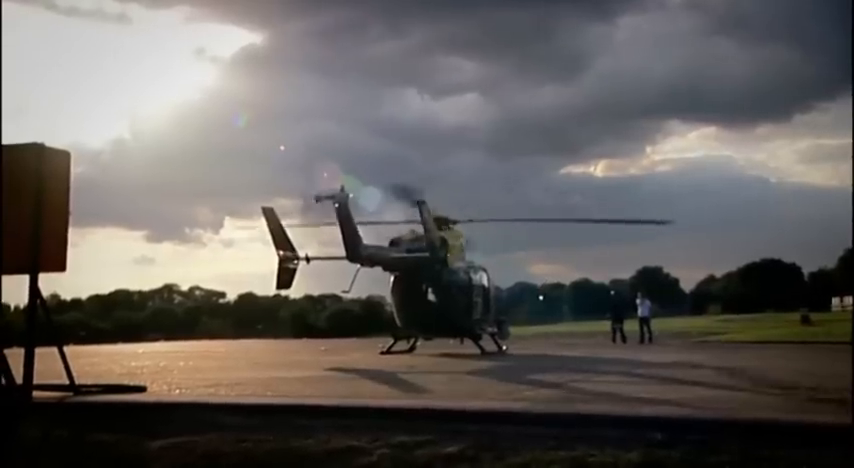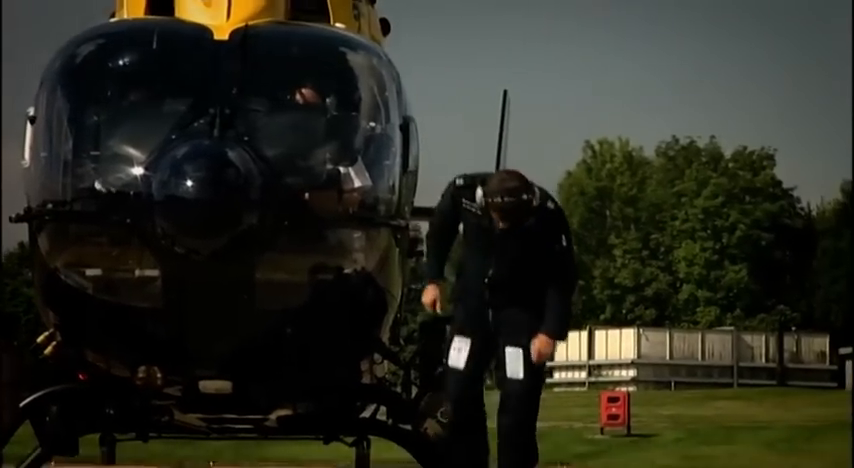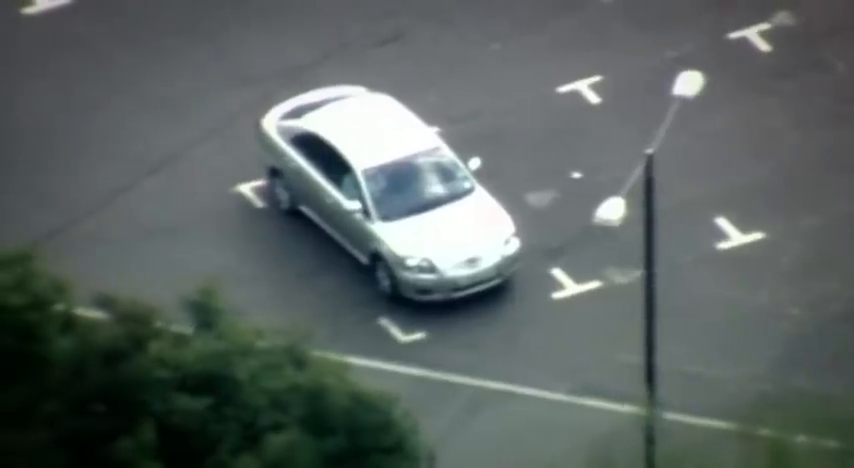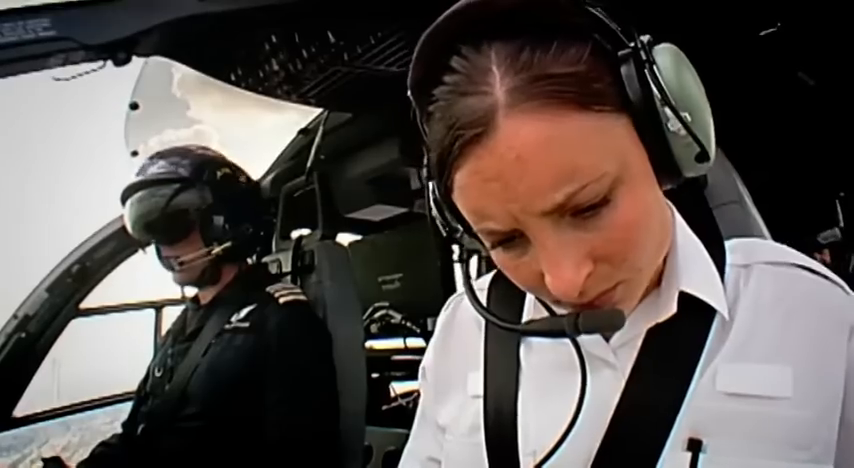Back at Lippett's Hill, PC Bearman is starting her flight test, and a first-time go at using the heli-telly. Okay, what I want you to do now is, using the button that's marked Vic, change the camera to the spotter scope. And you'll see that's it. Now try and keep it on the card, focus it up to see if we can read the registration number. Yeah. For her, the pressure's really on. Can you give me the name of that estate, please? Yes.